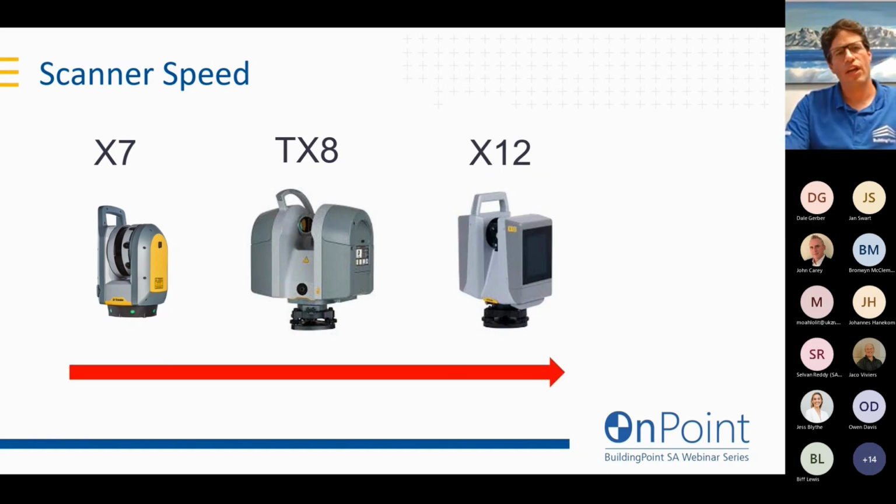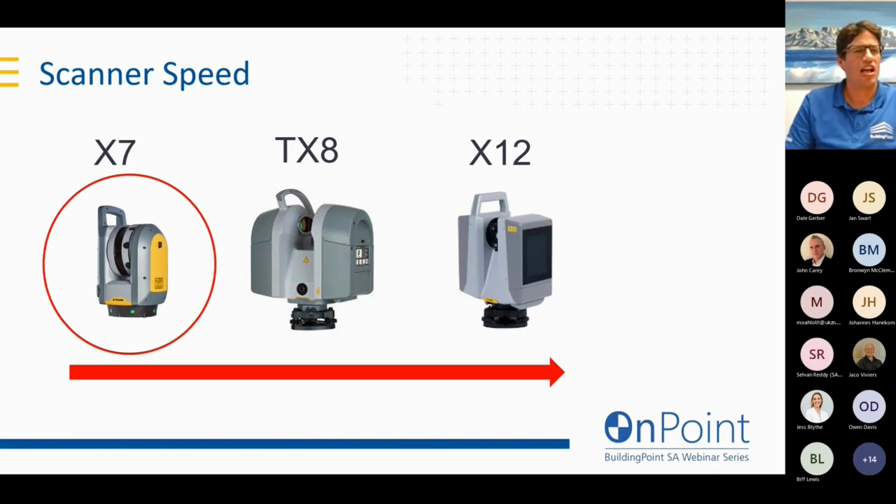So after saying all that, you might be surprised to hear that if I wanted to choose the most efficient piece of scanning for my day-to-day work, I'm actually going to go with the little guy on the left-hand side. Let me try and tell you why.